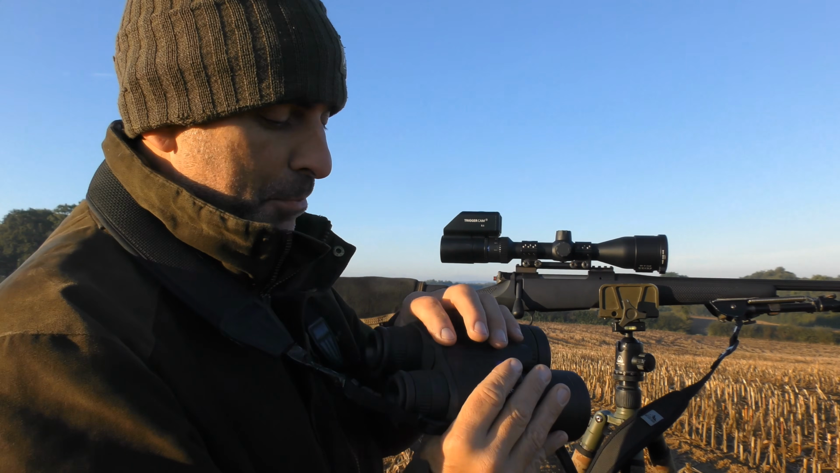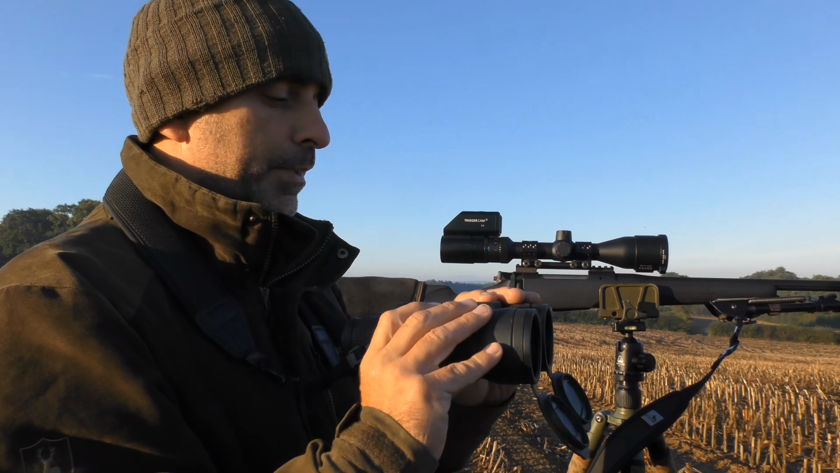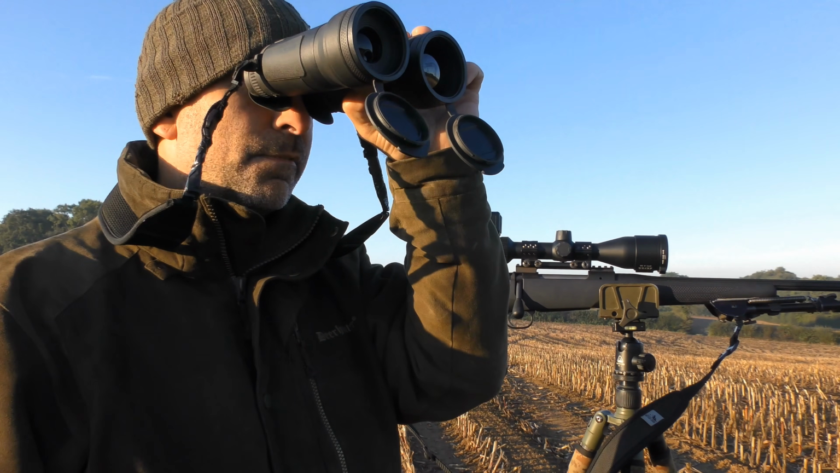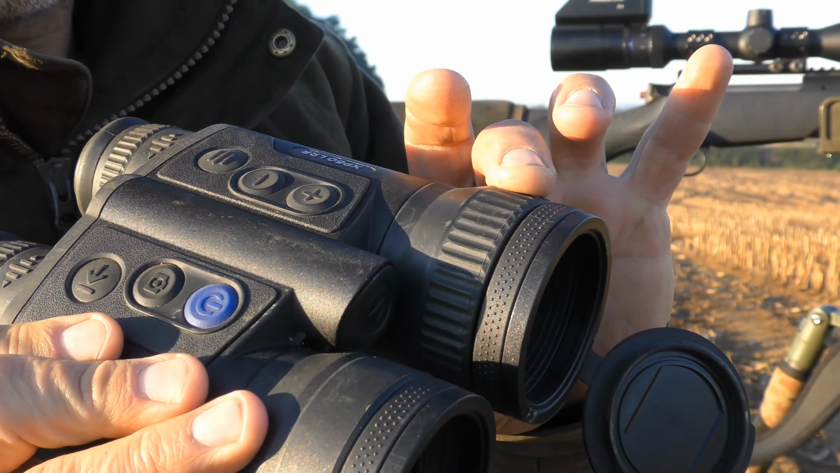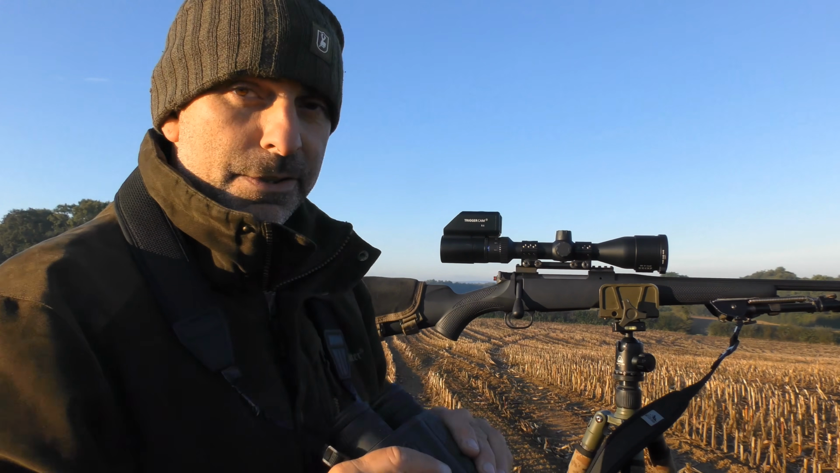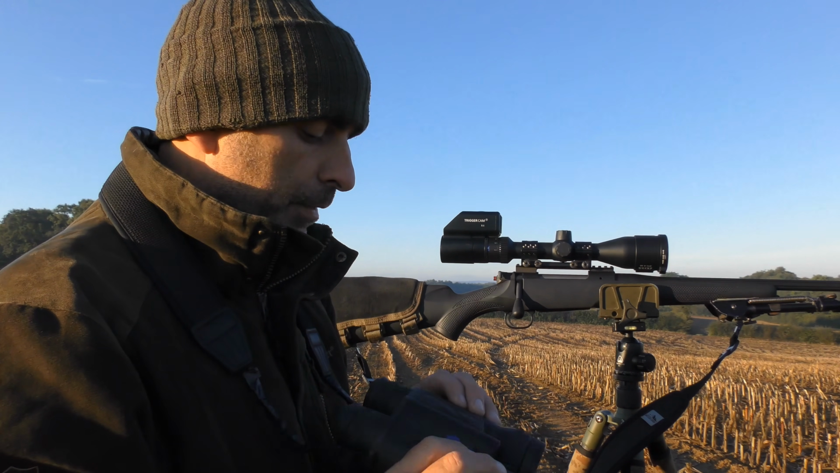The only thing that did surprise me is that the focus isn't on the bridge. It's on the end of the eyepiece, which takes a little bit of getting used to, but you can use it one-handed. It's quite an easy-to-move little thumb wheel to focus it. I'm doing that now just with my finger. It rotates quite easily, so that's not a problem. You can still use them one-handed. Laser rangefinder built in, very, very good, very accurate.